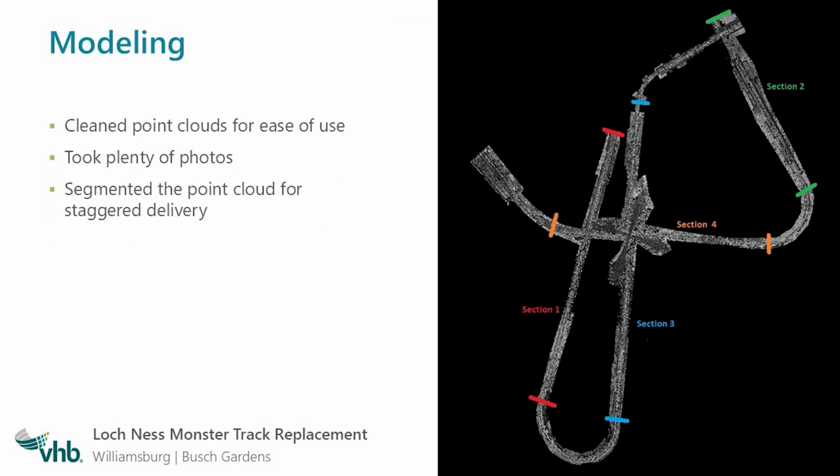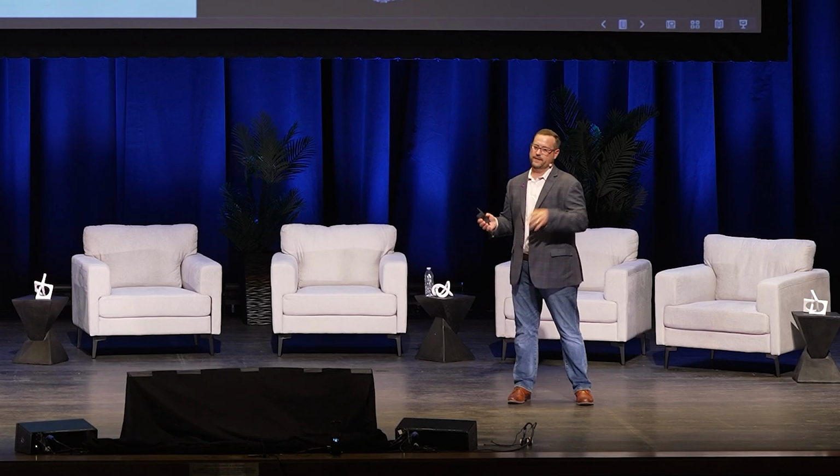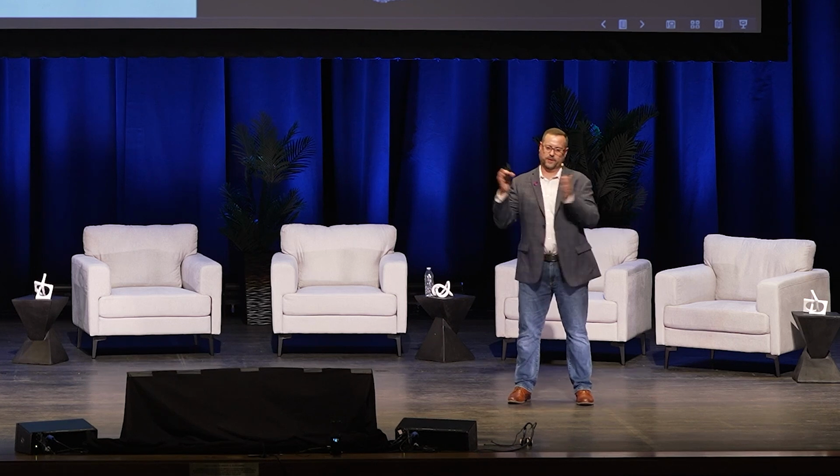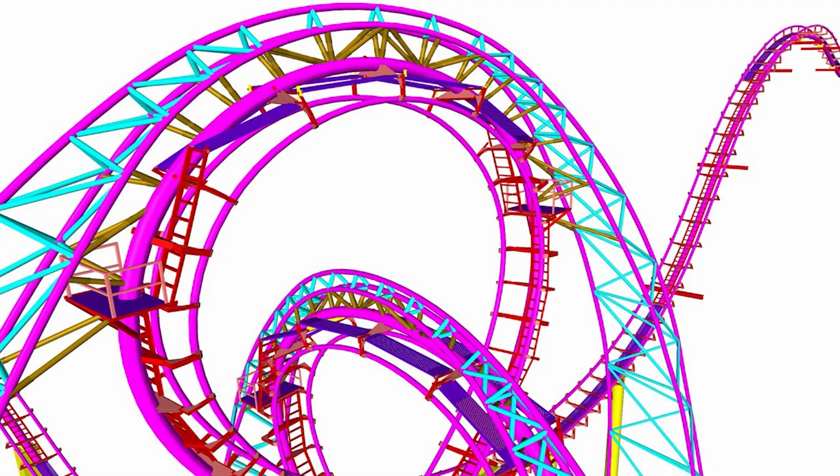For the modeling effort, we didn't want to attack it all at once, so we broke it up in 4 sections. We had section 1, section 2, 3, and 4. We're doing a staggered delivery. So in model 1, send that to the design team. Start 2, design team's doing their work. Give them 2, we're working on 3, they're working on 2, give them 3, we're working on 4, etc. You get the point.